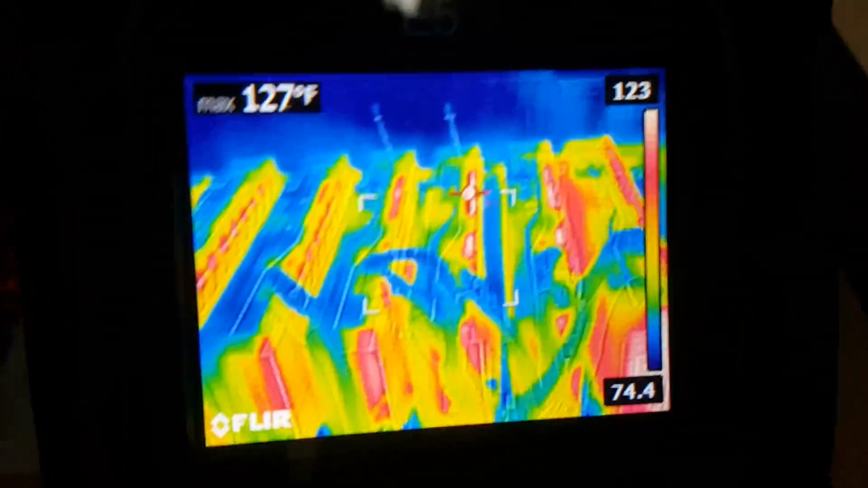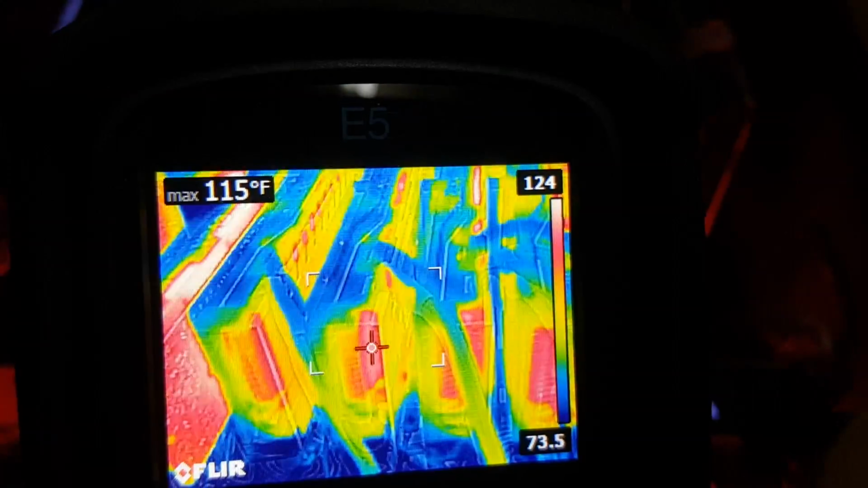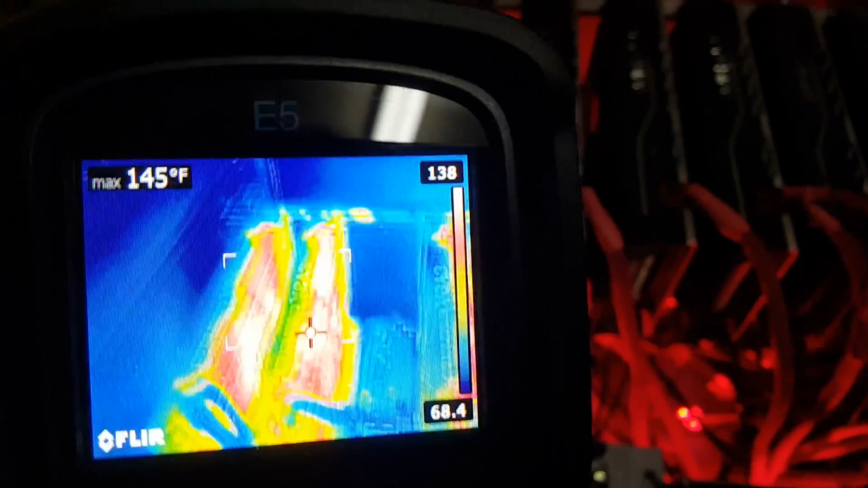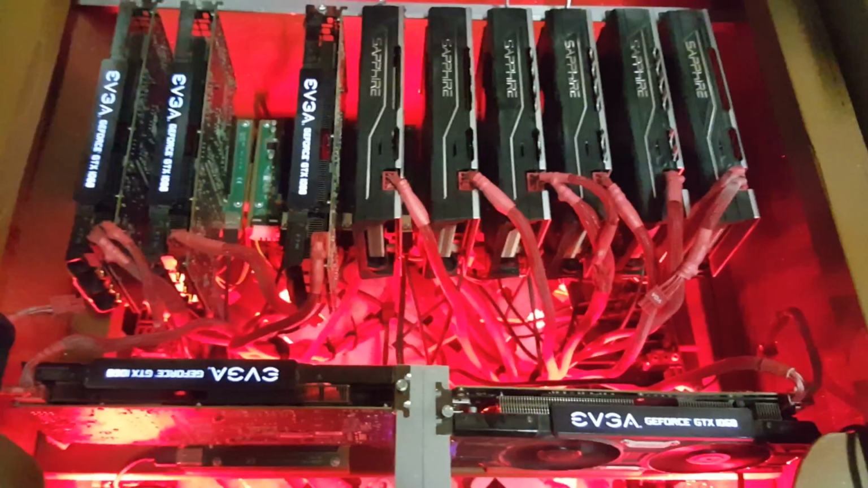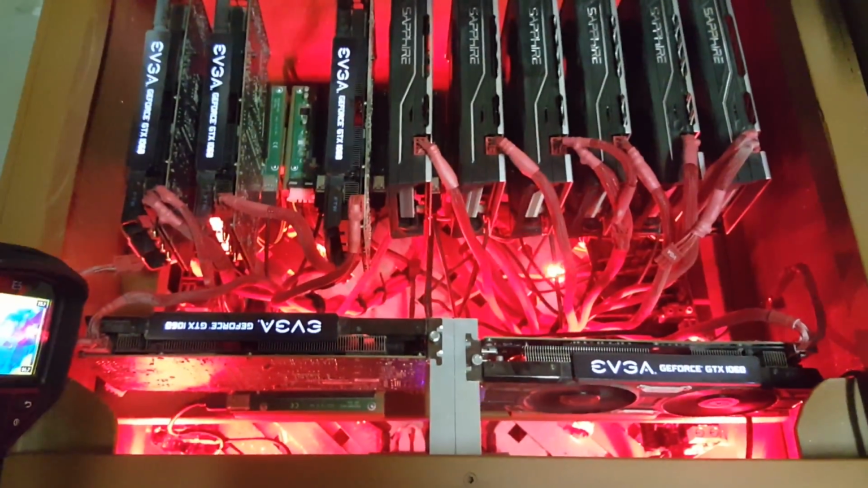And let's see if we can get a... And definitely out the back, we can see that as well. Right there, 115 degrees coming out the back of those cards. This is probably getting more memory version. Alright guys, so I think this gives us a very good example of what kind of heat the RedMiner is producing and where it's going.